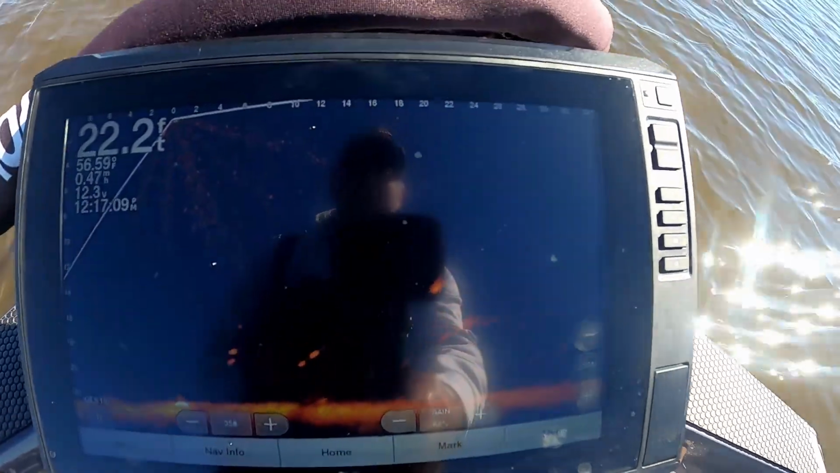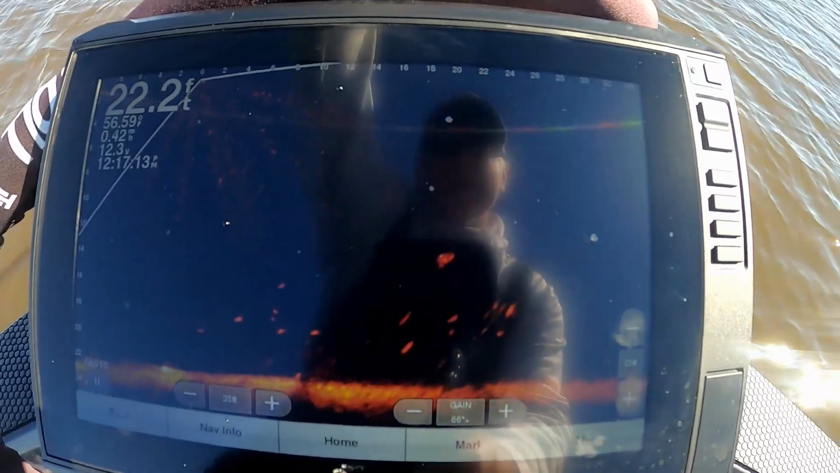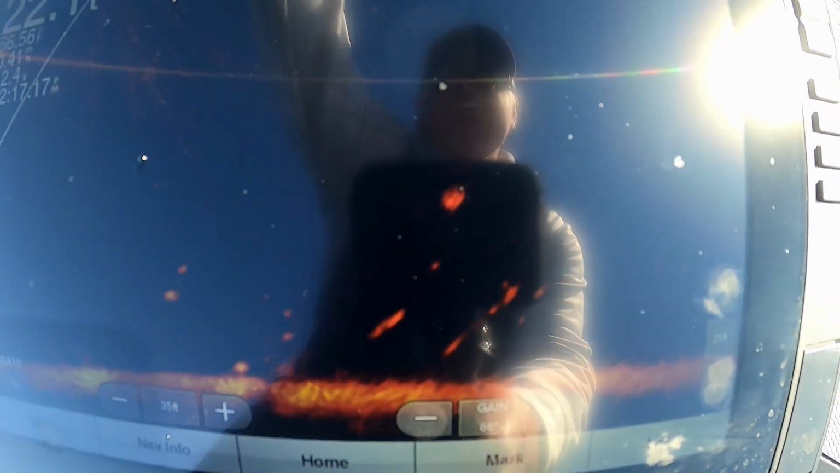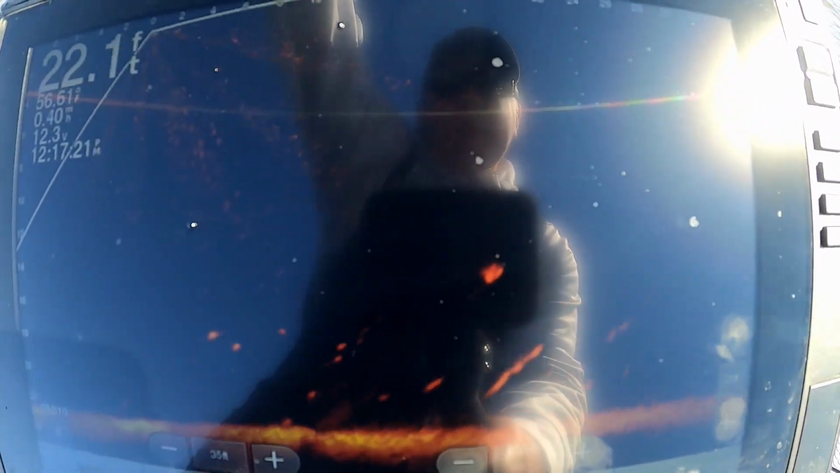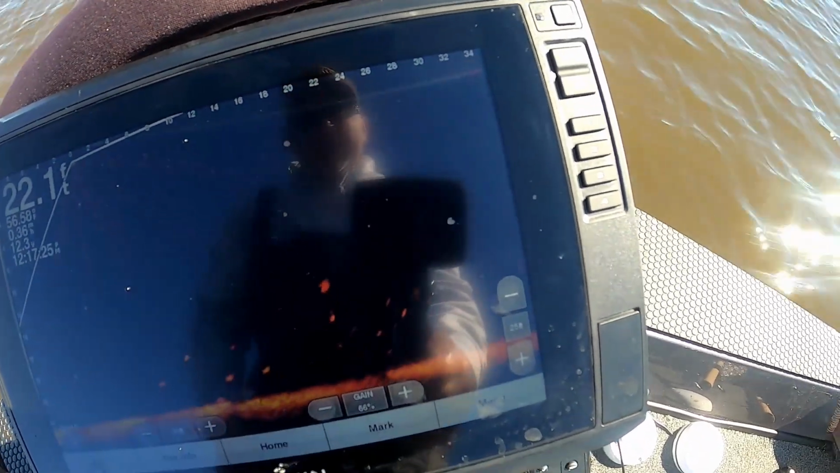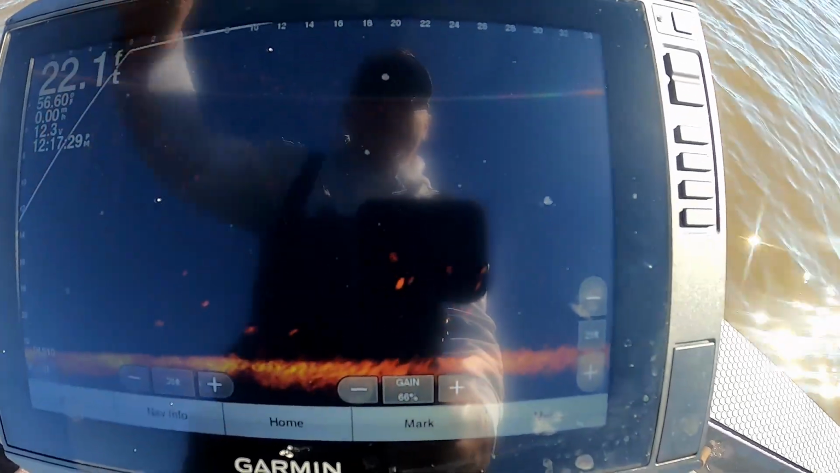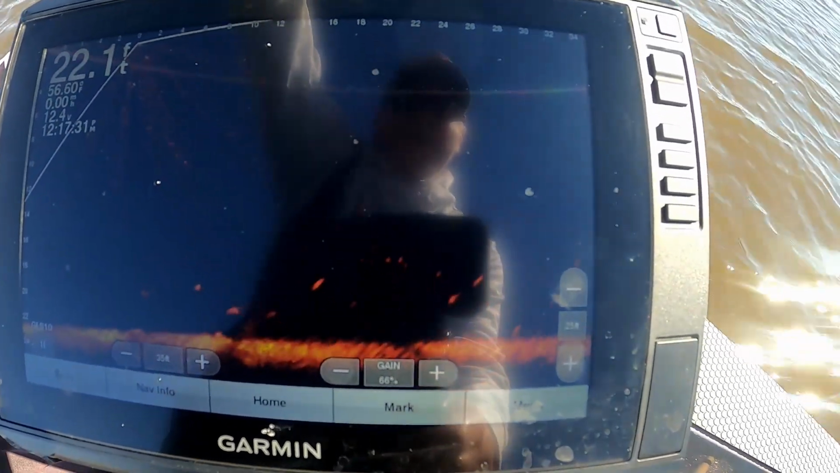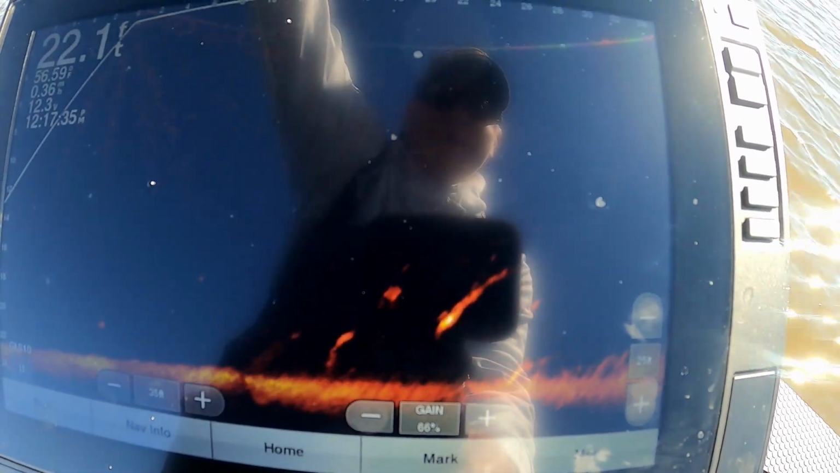Alright, there's one right there. I don't know if you can see that or not. Get it back on him. That really big bright dot right there. That one right there. That's kind of what they look like. See if I can get back on that. Fish is going to the bottom.